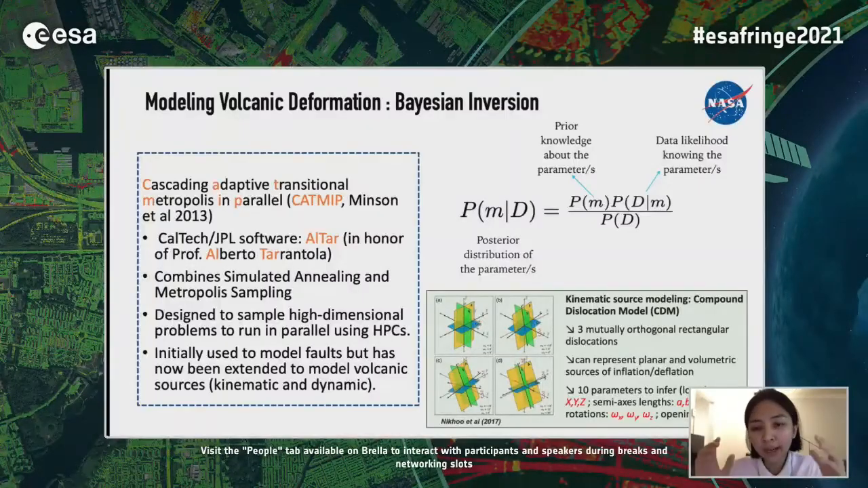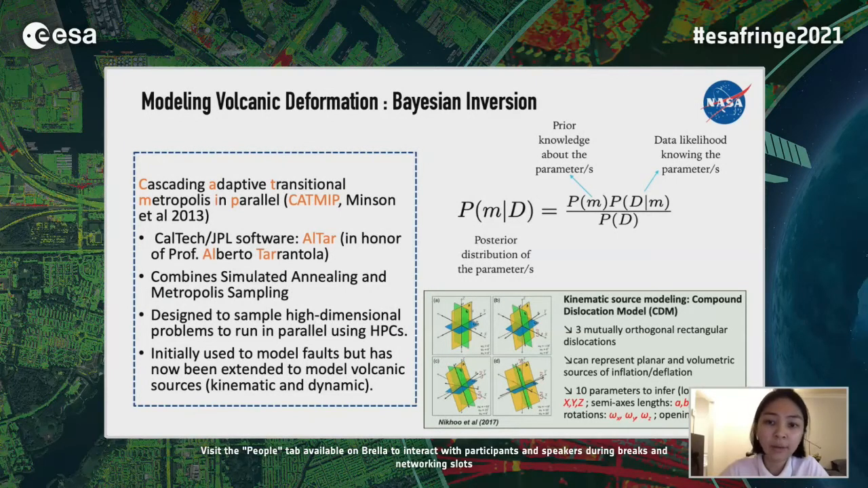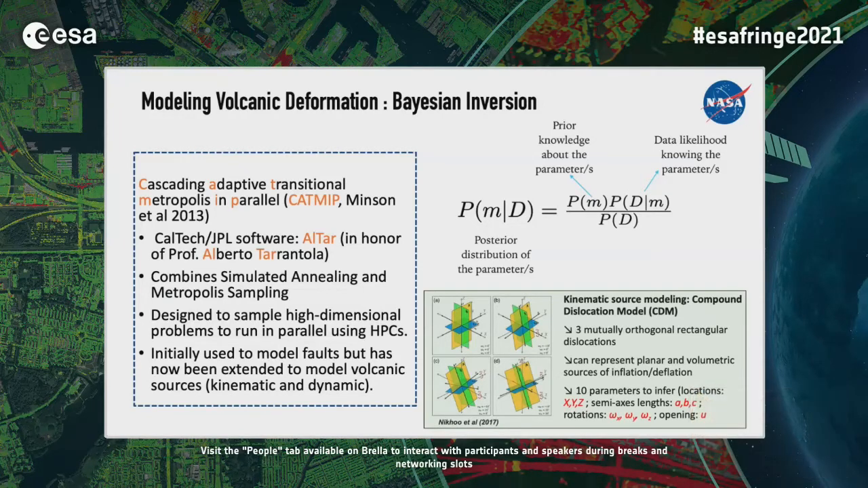So while we were anxiously waiting for the first SAR acquisition that would allow us to produce that co-eruptive interferogram, we thought we can use first the ALOS-2 data sets at that time and model the pre-eruptive source of deformation. So we used the compound dislocation model, or CDM module, in our in-house Bayesian software called Altar. And Altar is this software based on the cascading adaptive transitional Metropolis in parallel, or CATMIP, developed by Sarah Minson.